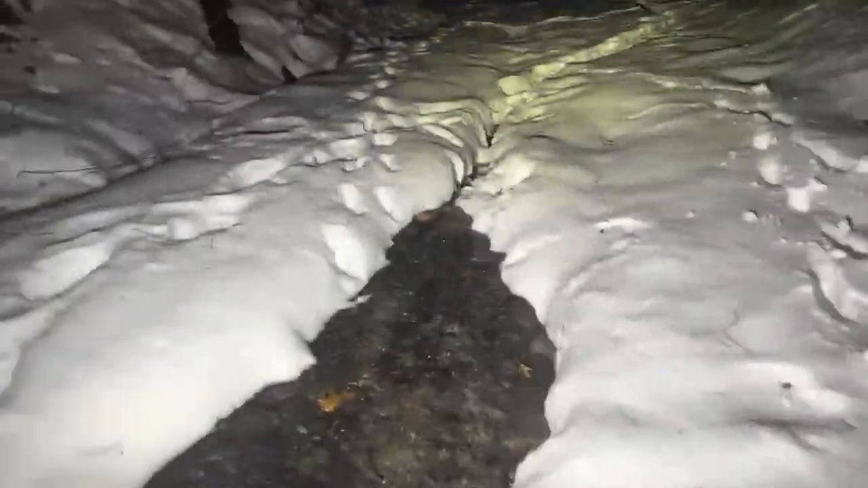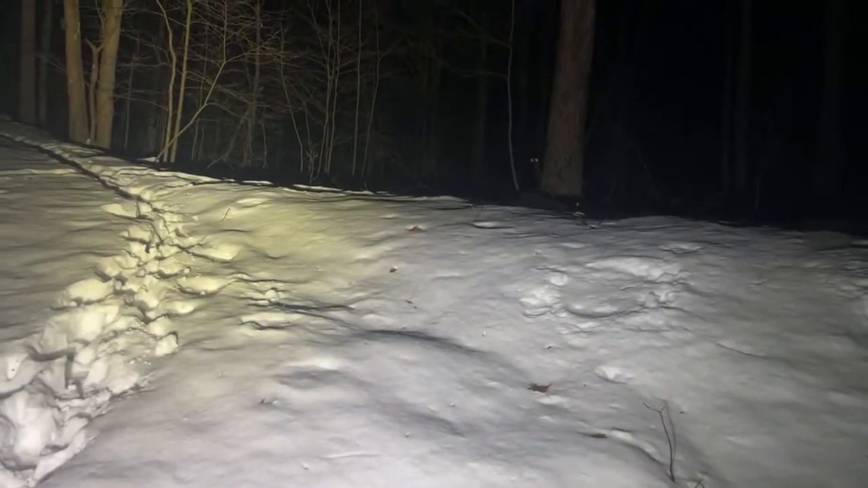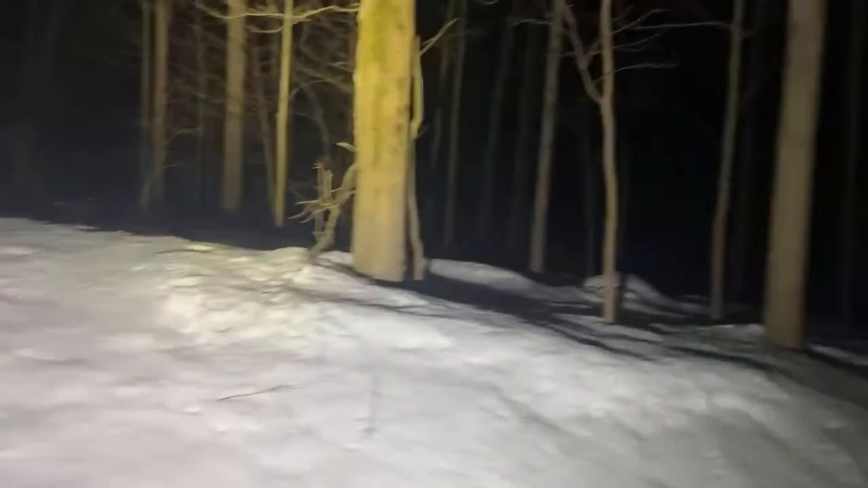Here comes some of the rough part, the climb. What was that? You said, can I turn around? It was in the trees to the right.